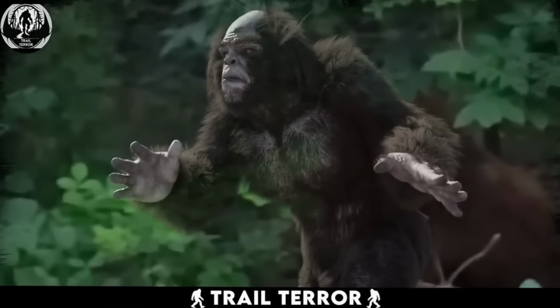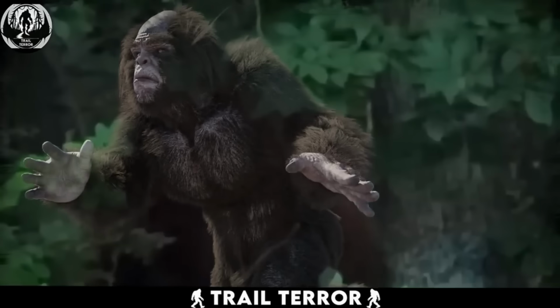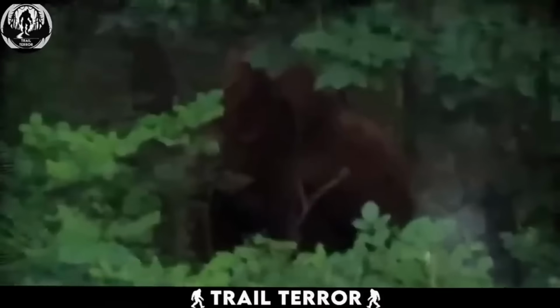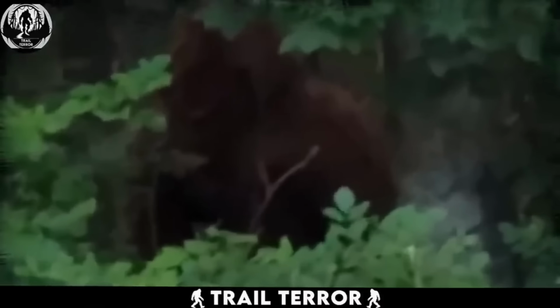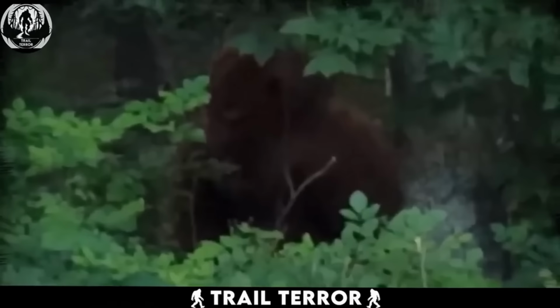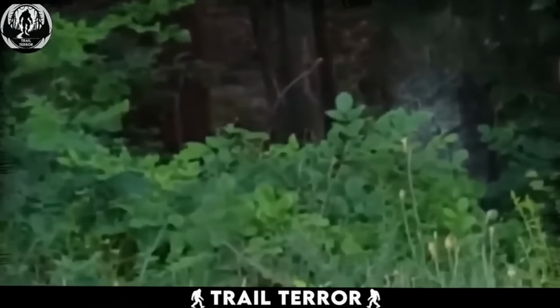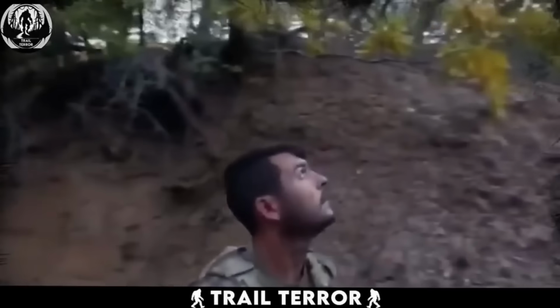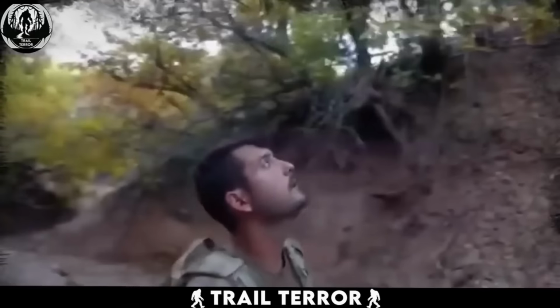Bigfoots are known to avoid being recorded or observed by people, choosing to reside in densely wooded areas. Moreover, to me, the video doesn't seem to be a hoax, as the creature's movements and appearance appeared far too natural to be fake. This video is from a popular hiker and explorer, showcasing his journey into a forest.